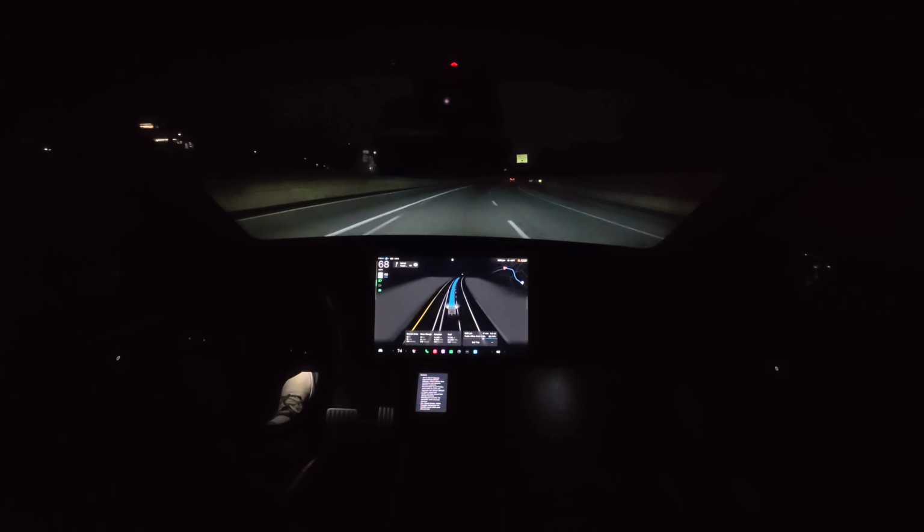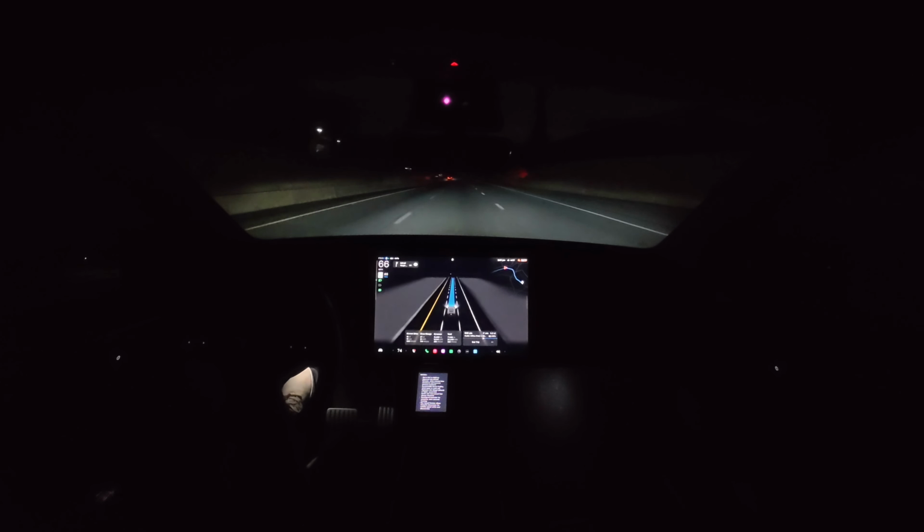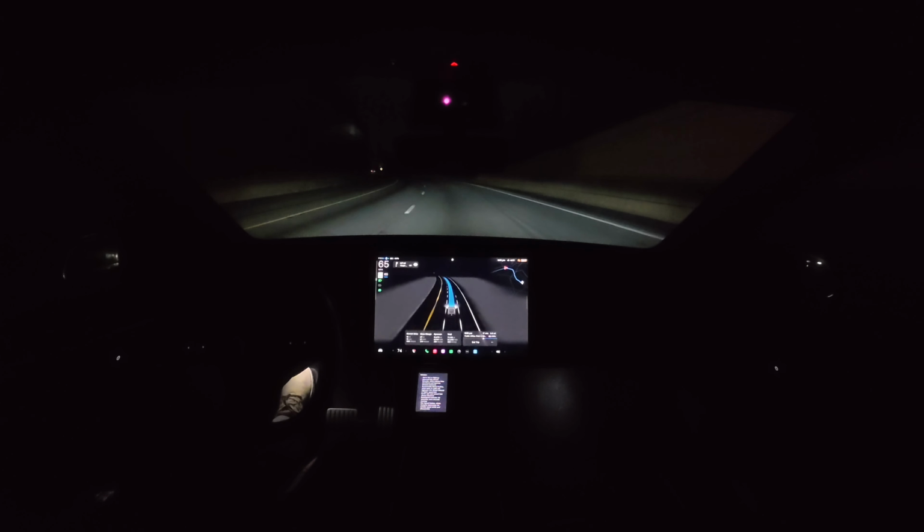So I think that those lane changes were great. Now, the speed limit is starting to lower here, so we are slowing down. We were just at 70 miles an hour. Now we're at a maximum of 65 miles an hour. This is always an area where the speed kind of starts to tick down.